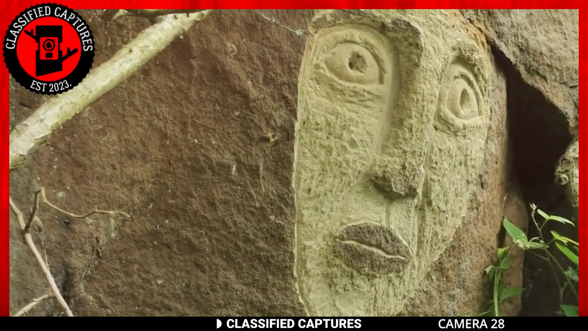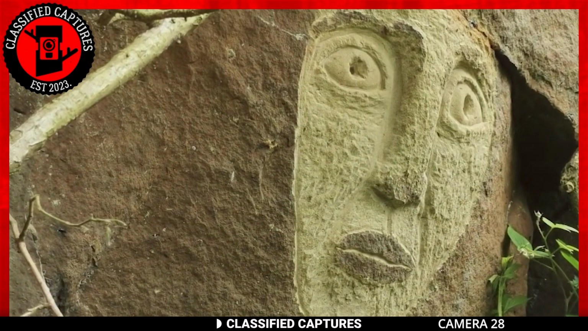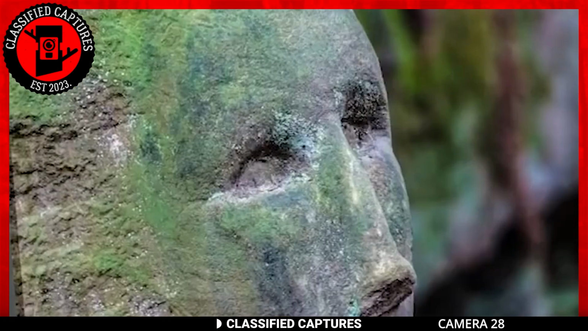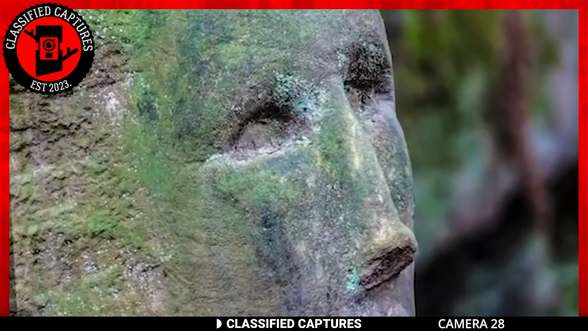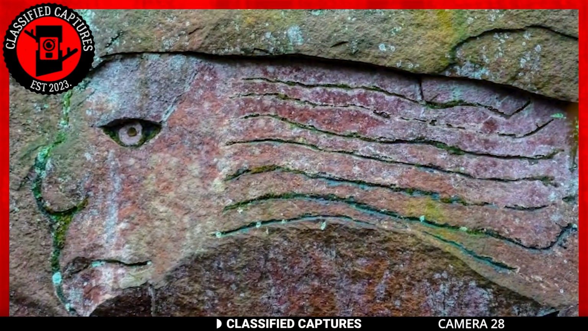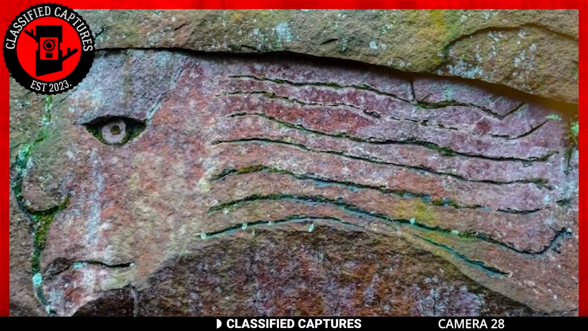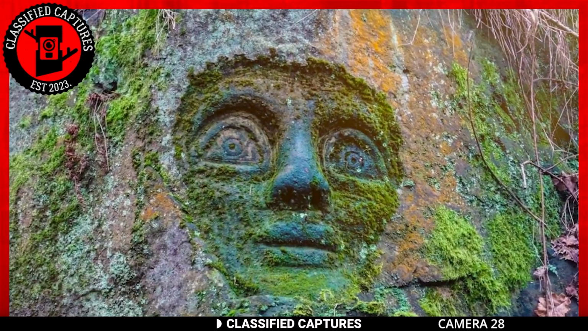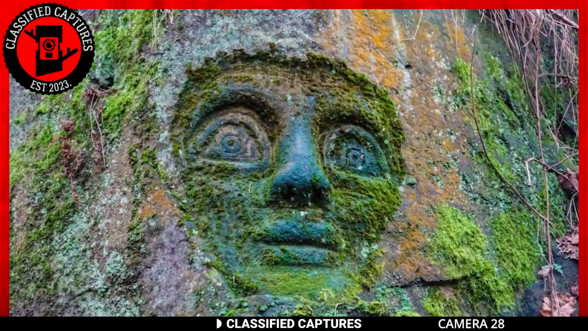Yes, these faces have been carved relatively recently, and their origin is rooted in the minds of contemporary artisans, not ancient dwellers or mysterious forest spirits. But still, the thought of a face on a rock or a tree watching you in the woods is creepy or exciting depending on the kind of person you are, if you know what I mean.